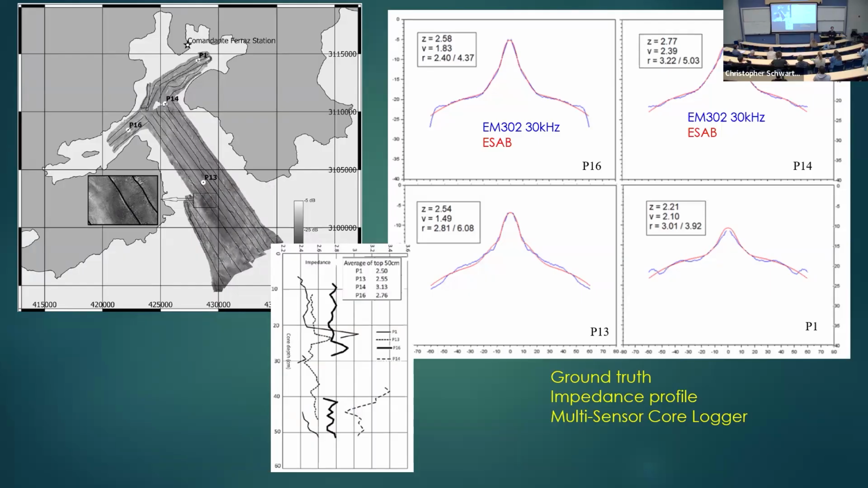We analyzed that with a multi-sensor core logger, and so we could get a profile of impedance. So we could start thinking, well, the acoustics are going to see what, like 10 centimeters in the sediment, 20, 50? What would be the penetration of the acoustic wavefront in that sediment? I can look in a table, see attenuation, you know, dBs per meter, and try.